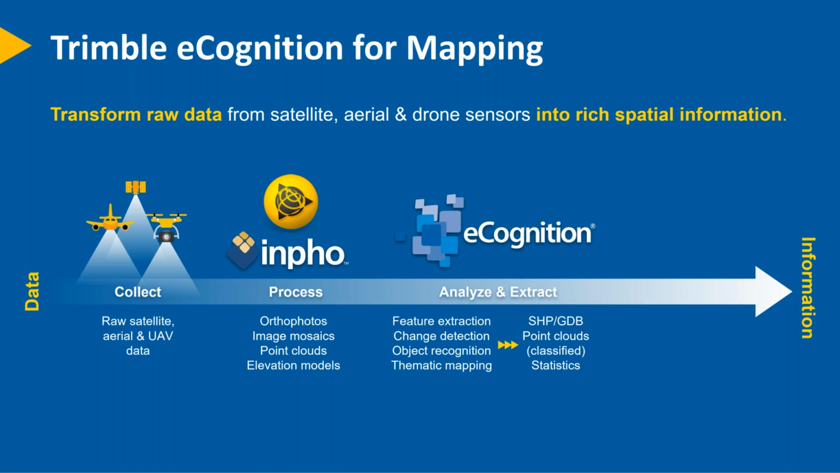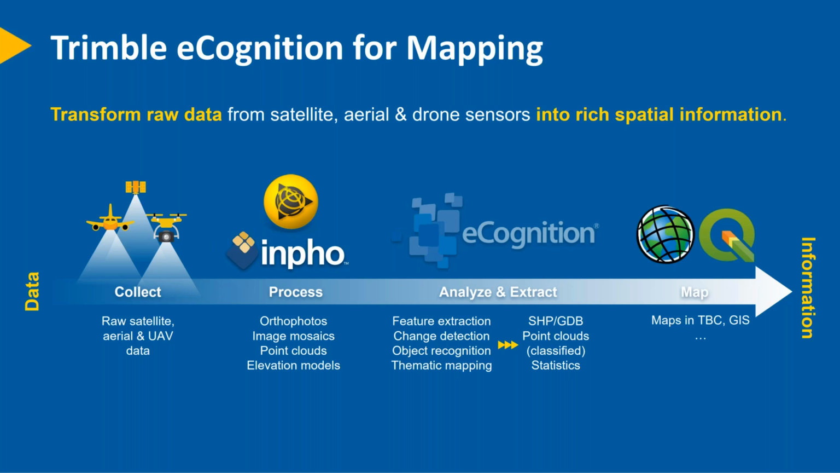Where we come in is then the analysis and the information extraction. And then finally, what happens to this information that we're generating is that we create the input for, say, various GIS software that are out there. So we're taking the data and we're creating the information that is then used in GIS or elsewhere.